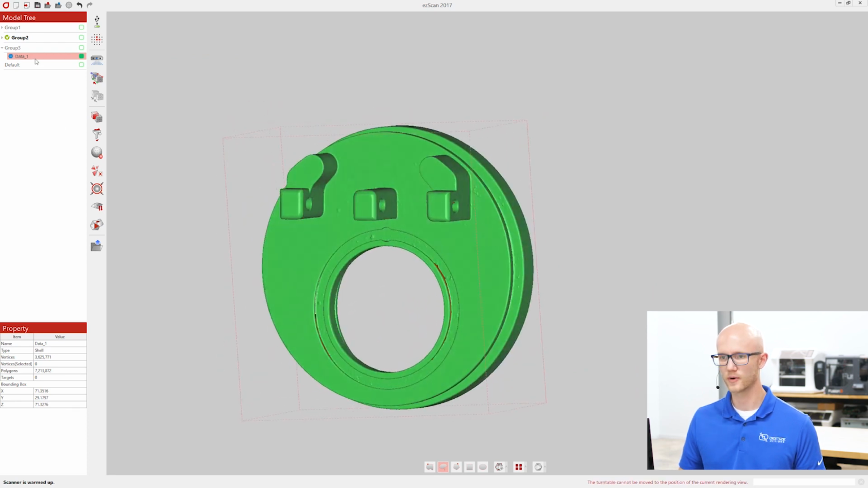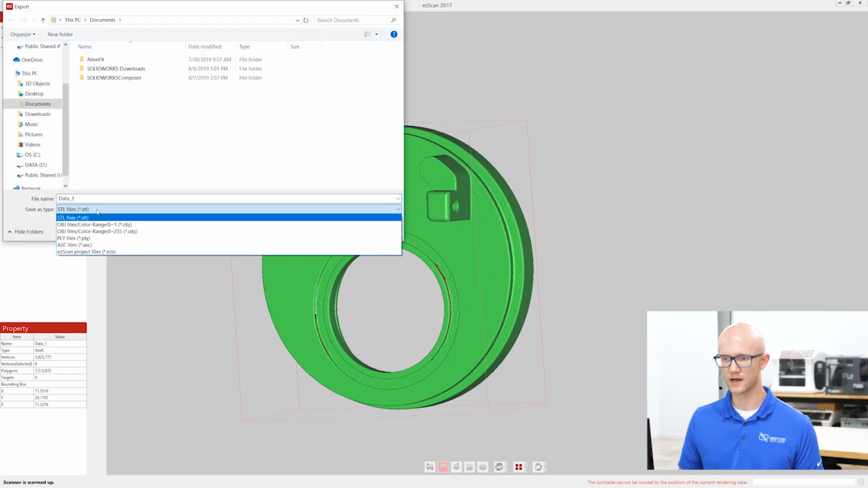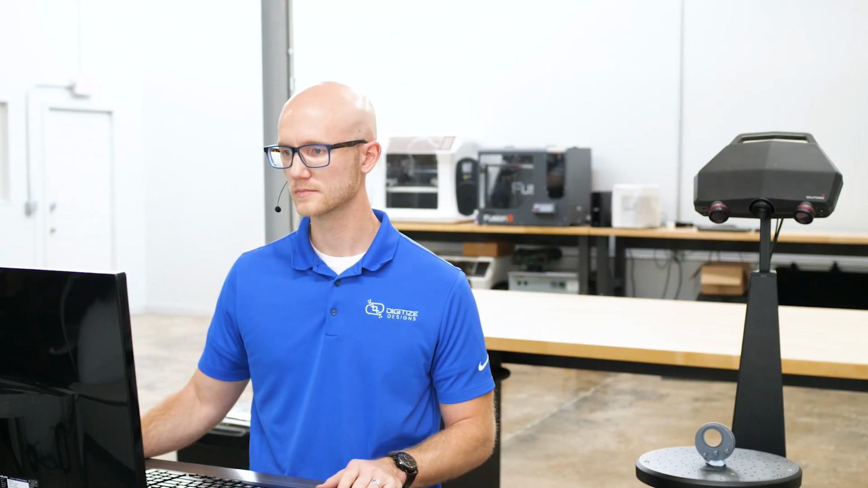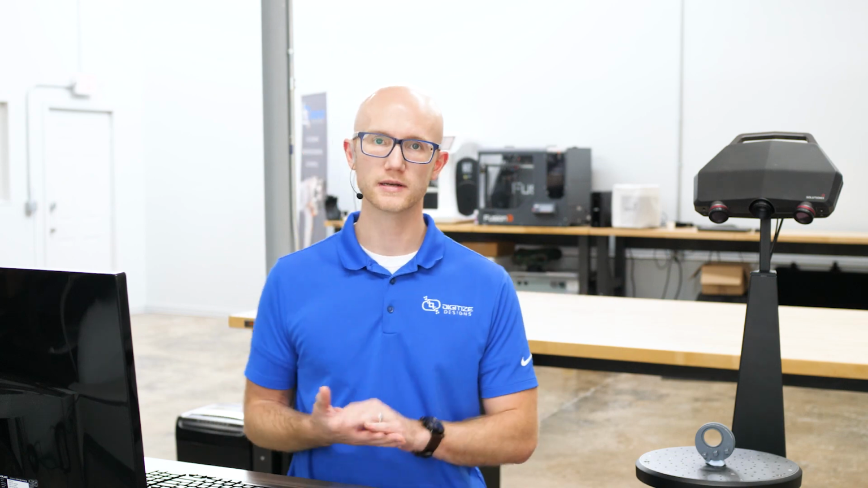If I'm ready to export, you can do a couple different things, but I'm going to right click on my data, click export, and I can export this as an STL file right here and put that wherever I want. Click save, and it will export that as an STL file. Now, that is the C500 with the turntable.